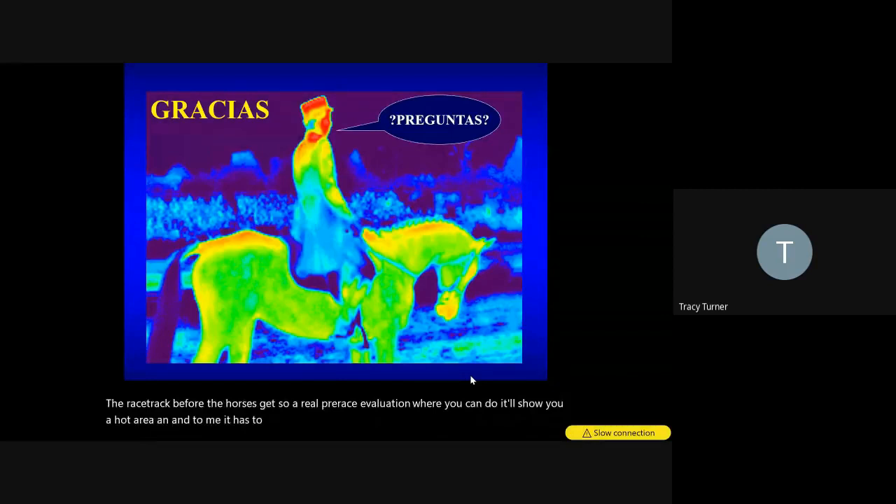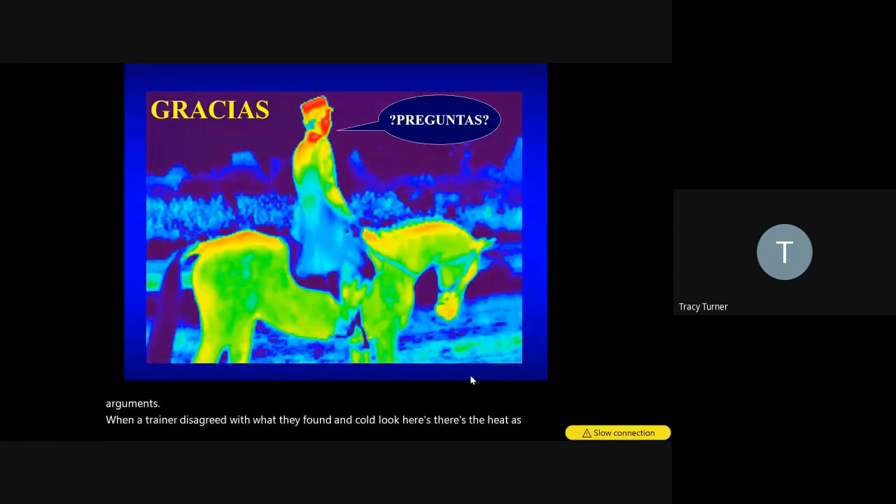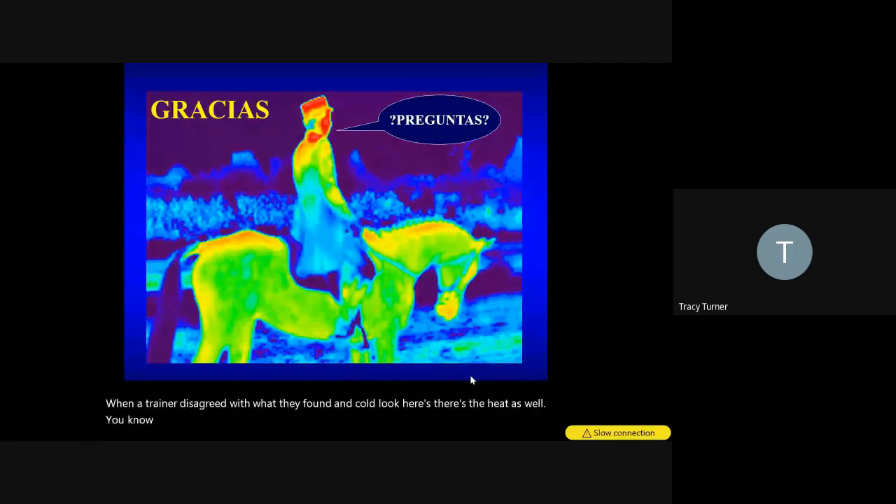Where we found at our track it was most useful is that the regulatory veterinarian has the say over whether the horse races or not, but with thermography, they're able to stop more arguments when a trainer disagreed with what they found and say, look, here's the heat as well. He's got pain, he's got heat, this is our opinion based on all these things. And I think it's just one more factor.